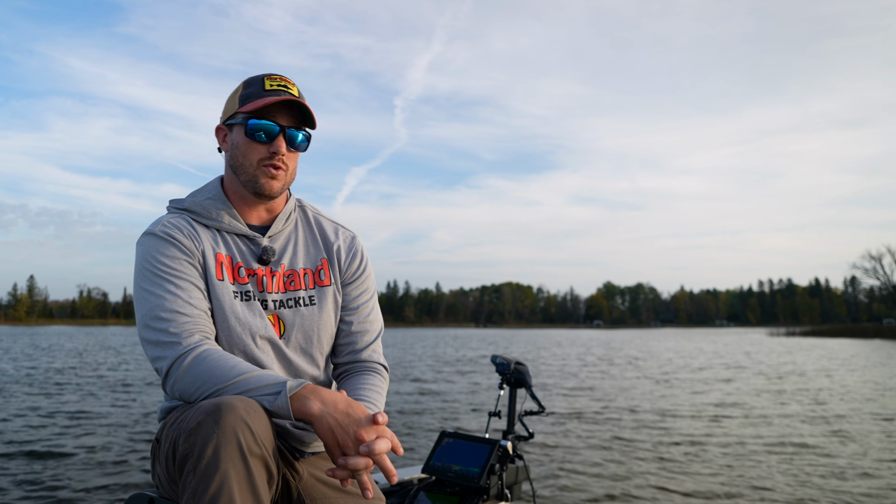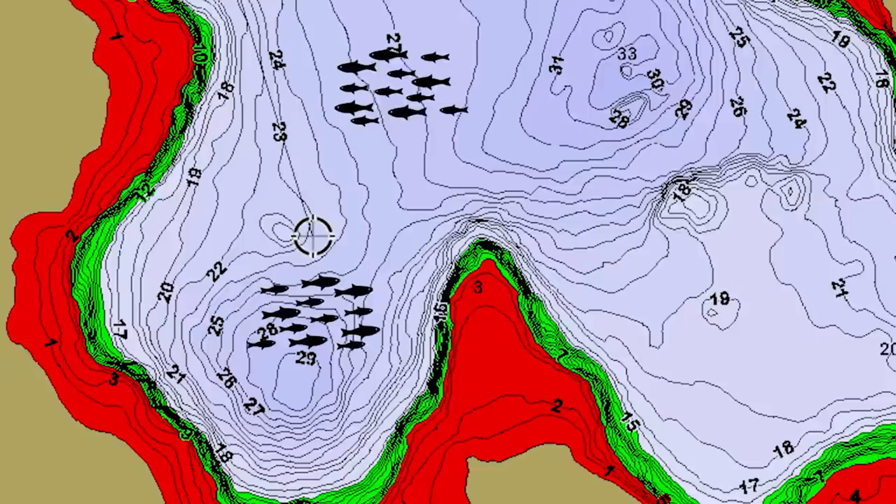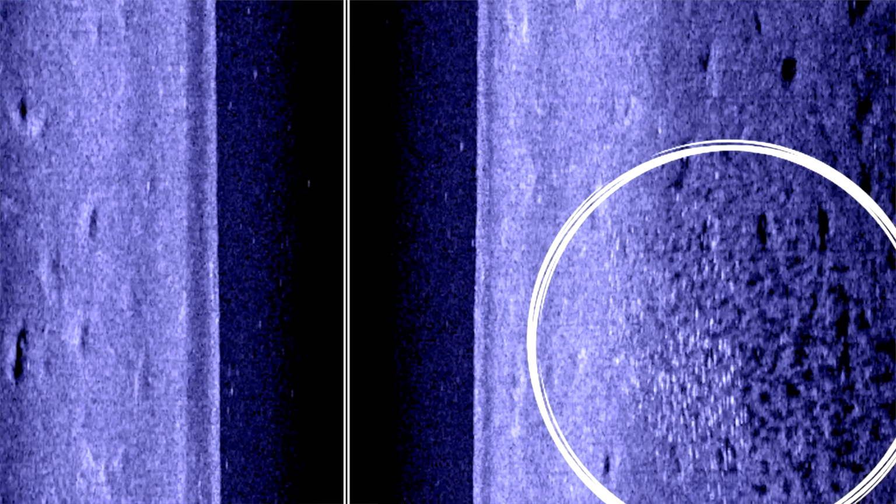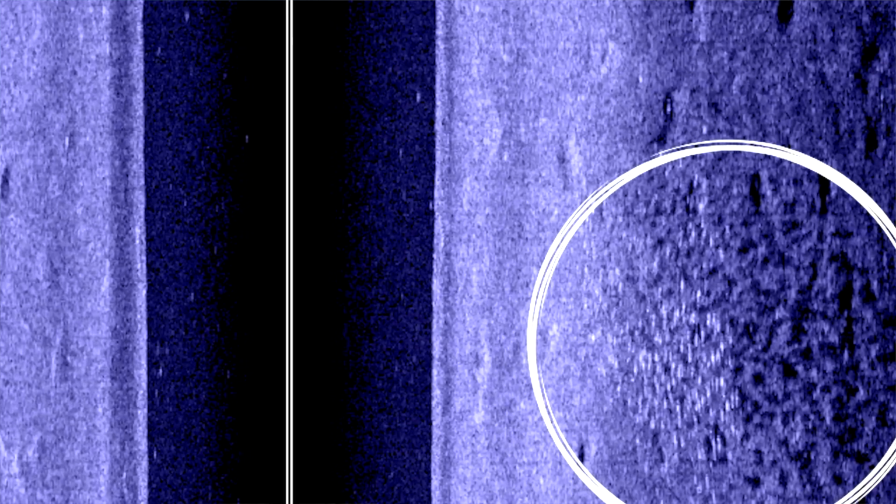A lot of times in the fall they are moving. These guys, maybe it's because of that cover, whatever it is, are staying put. And so this would be very easy for me to find with my 2D, find with my side imaging, and just keep casting on them.